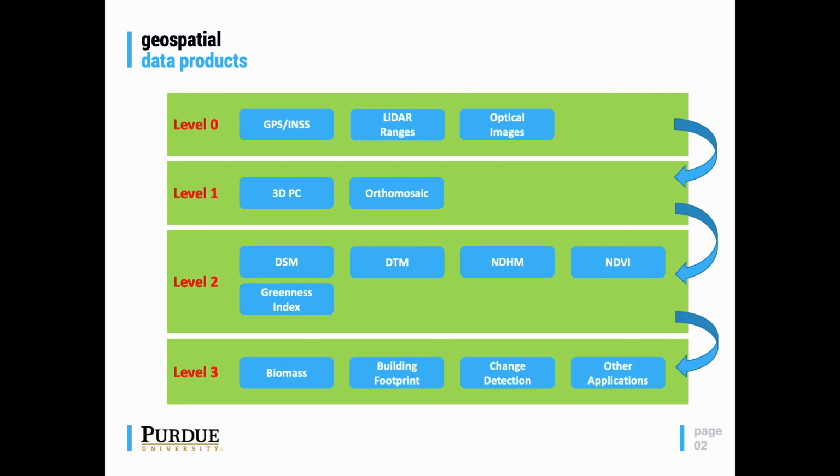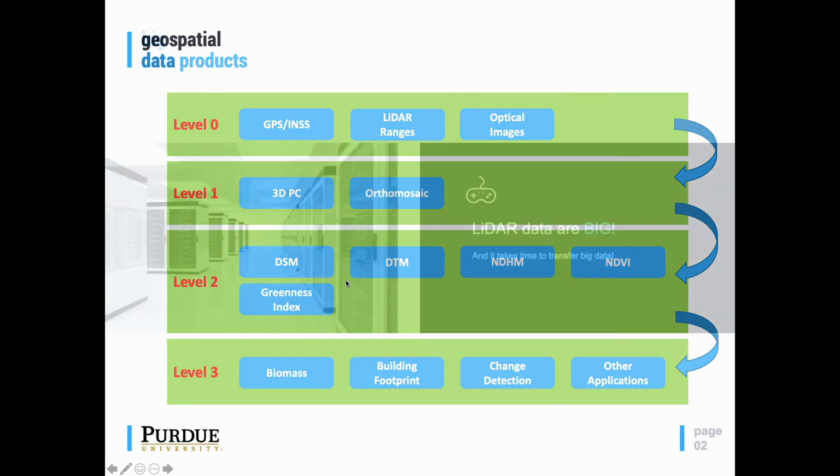And Level 3 data products are then generated from Level 2 data product, and usually these data products are in a form that we can easily interpret, and that can also be incorporated into other applications. Some example Level 3 data products might include biomass estimate for forest application, and we can also extract building footprints from this LiDAR data. We might be able to generate change maps so that we can do change detection, or various other applications might be developed using this Level 2 data product you can see over here.